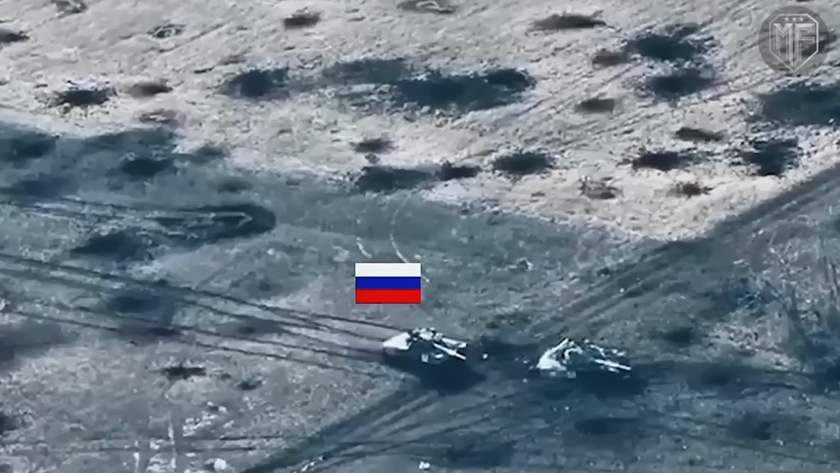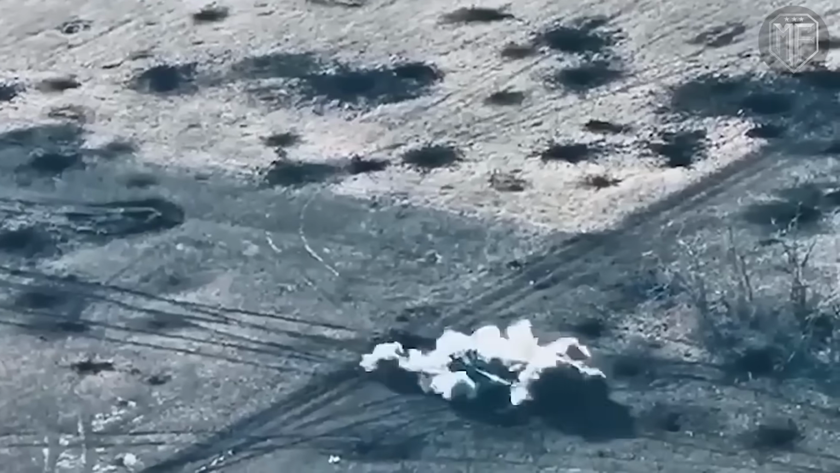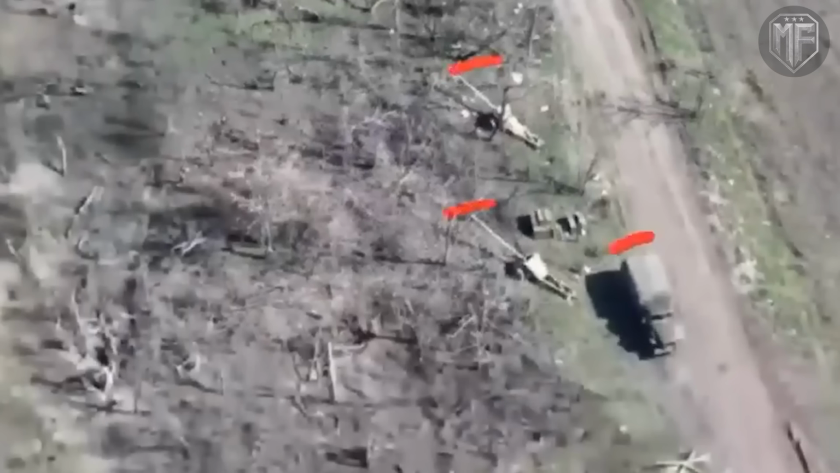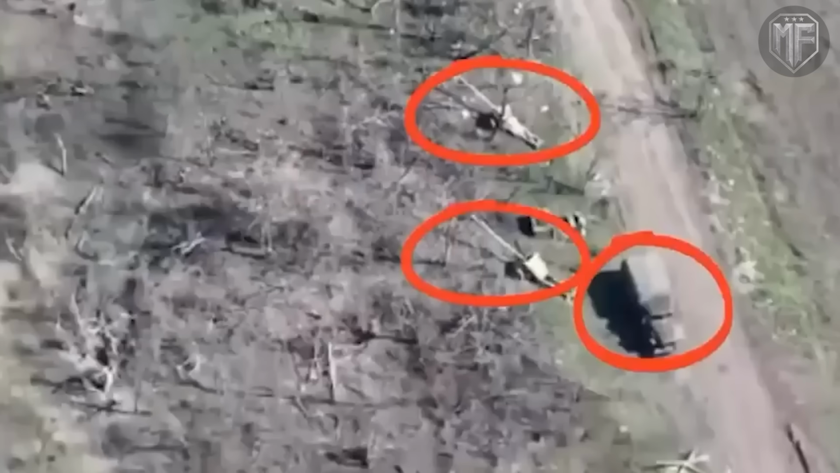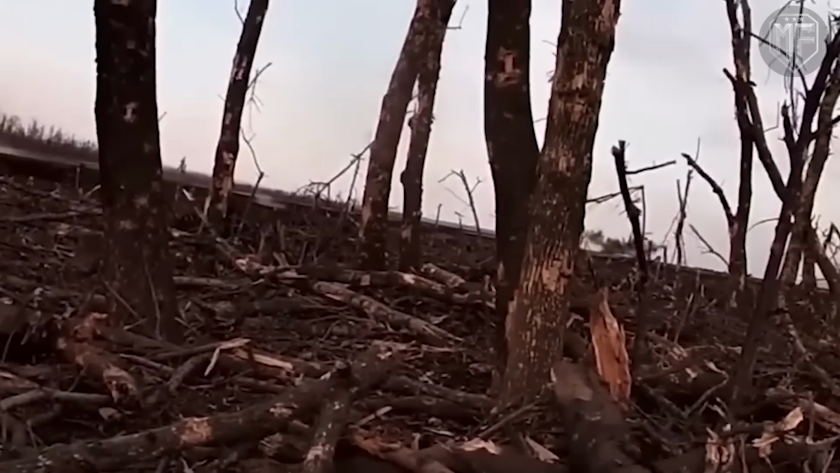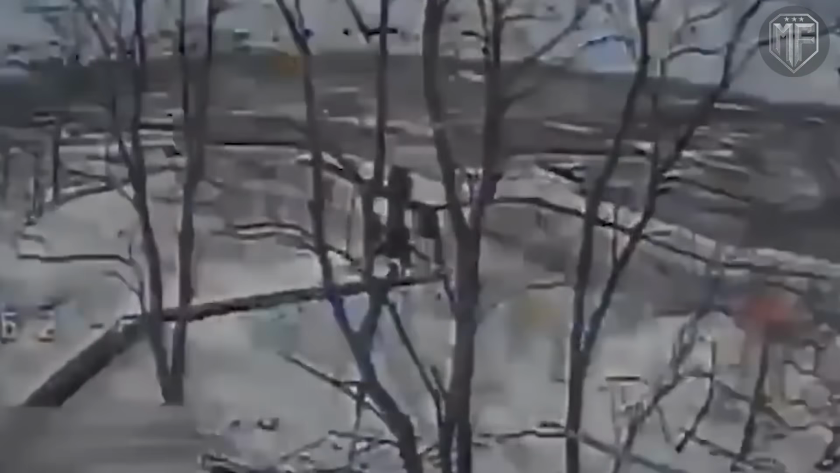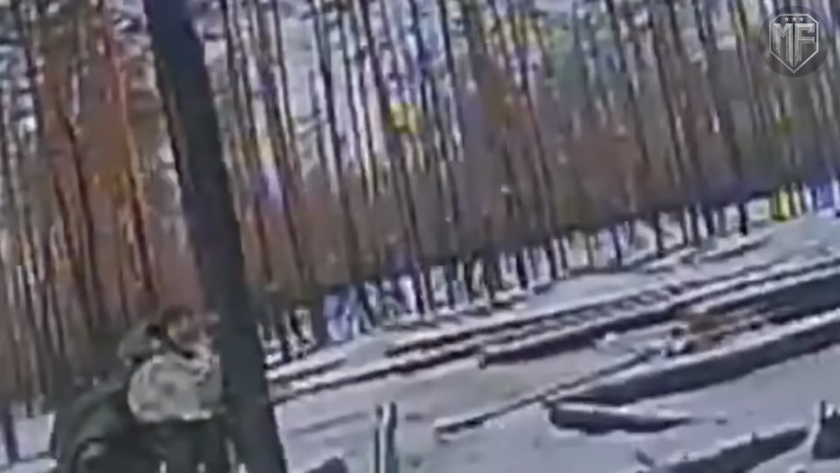Minefields, damaged roads, scattered obstacles, and persistent UAV coverage compress attacking forces into limited corridors, so each advance becomes a narrow calculation with few exits and little margin for error in a landscape already shaped by previous fighting. In the Lyman sector, infantry assaults face structural limits long before they reach direct contact, because minefields, physical obstacles, and dense UAV activity expose movement at distance.